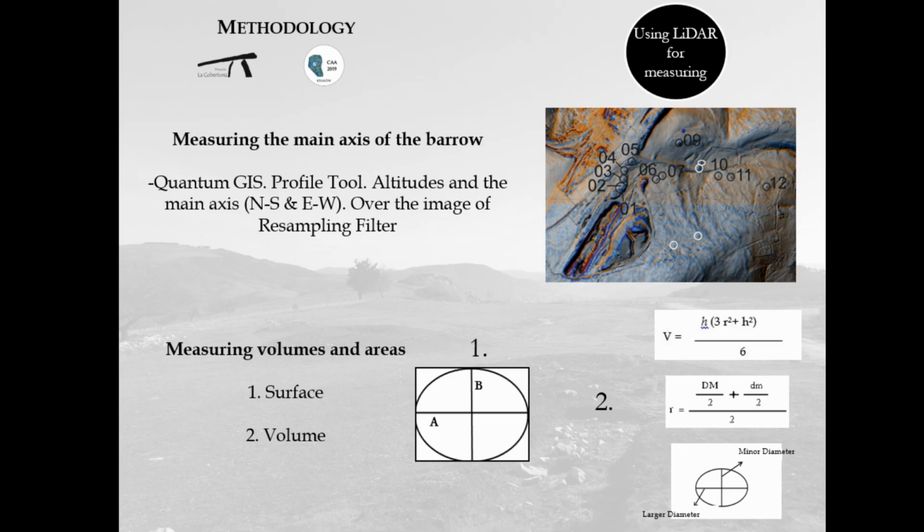Regarding the volume, the formula that we use is based again on Aguileta, where V is the total volume of the monument, H is the highest altitude of the tumulus, and R is the average radius. Due to the irregularities of the diameters perceived in most of the tumuli of Galicia, Aguileta uses this formula in order to resolve the problem.